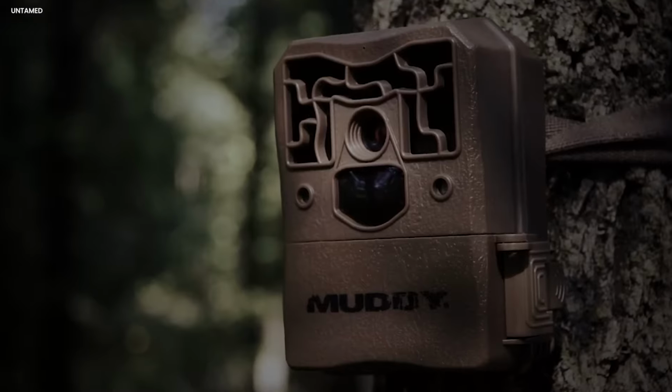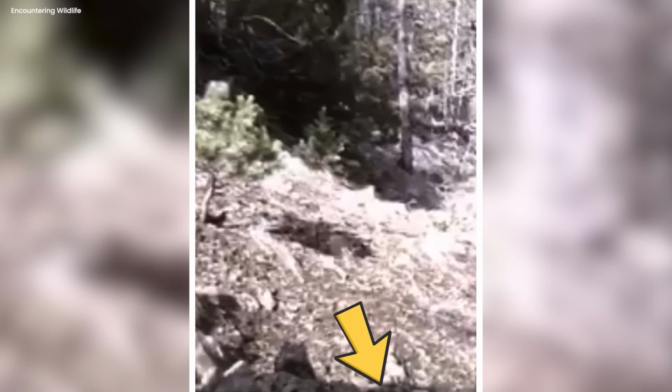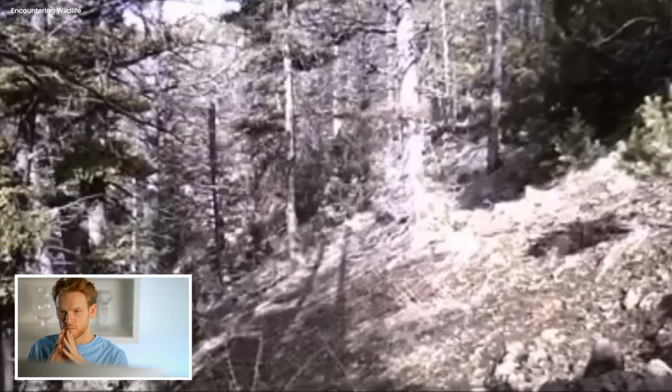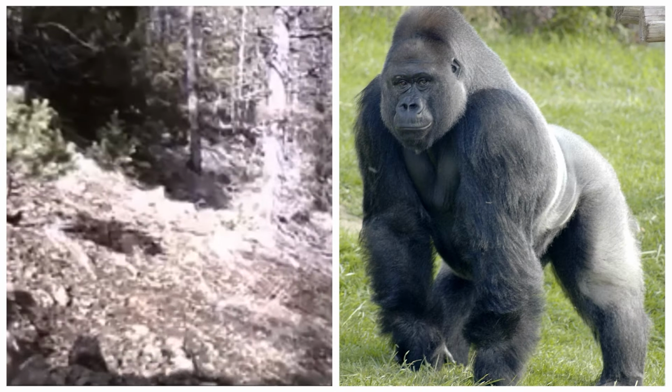Something odd. You won't believe what happened when a trail cam was doing its usual thing. Out of nowhere, a strange shadow of some creature popped up on the left side, and then it just disappeared without ever stepping in front of the camera. Even the experts couldn't figure out what it was, sparking debates among people. Some thought it could be Bigfoot, while others guessed a bear or even a gorilla.